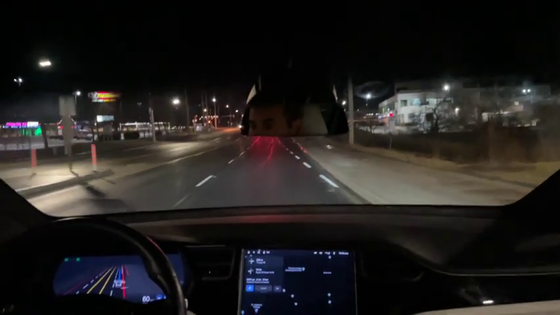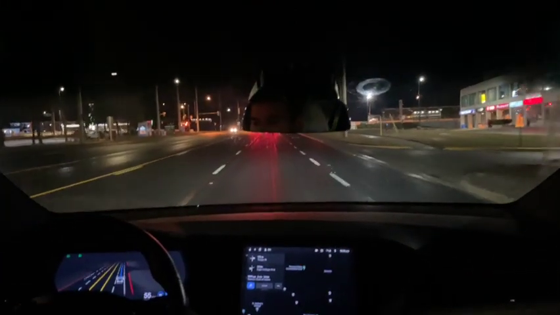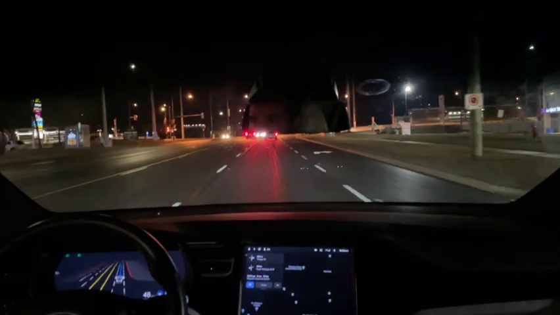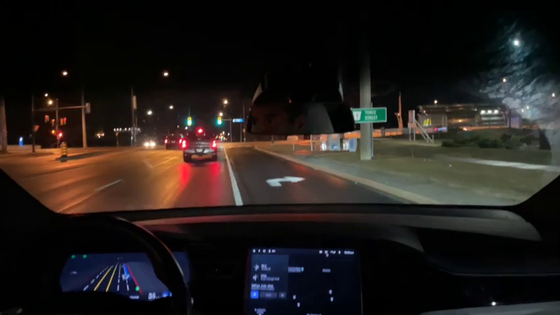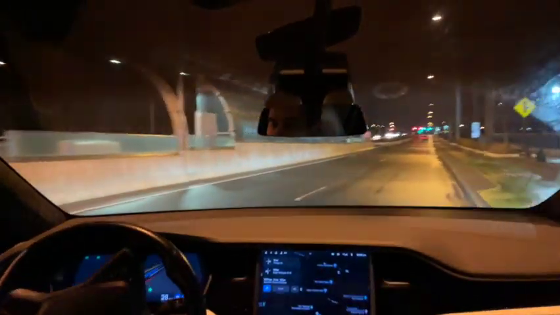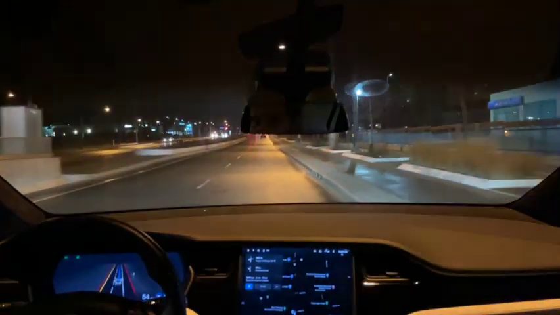In 200 meters, turn right onto Yonge Street. All right, now it seems to have trouble going into the right turn lane here. Now turn right onto Yonge Street. We're getting down to 30, 28 kilometers an hour here. Again, too fast for my liking to take that turn. I think the slowest it got was around 27 or 28 kilometers an hour as it took that turn.